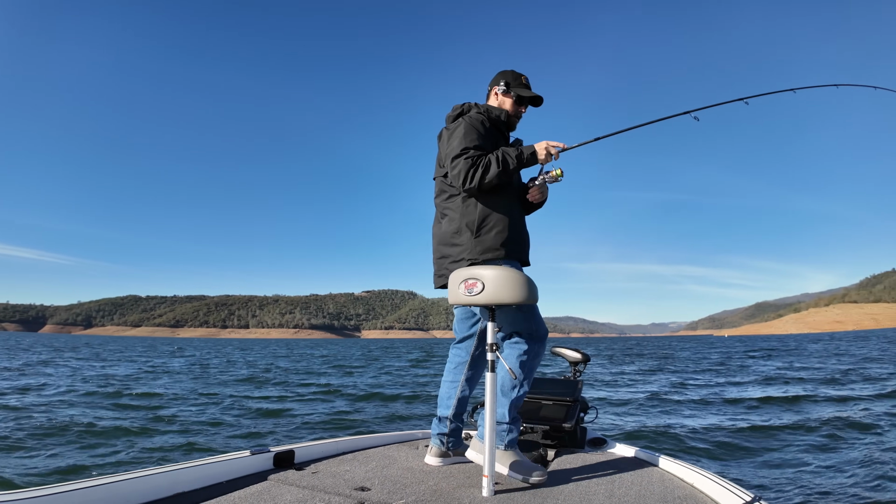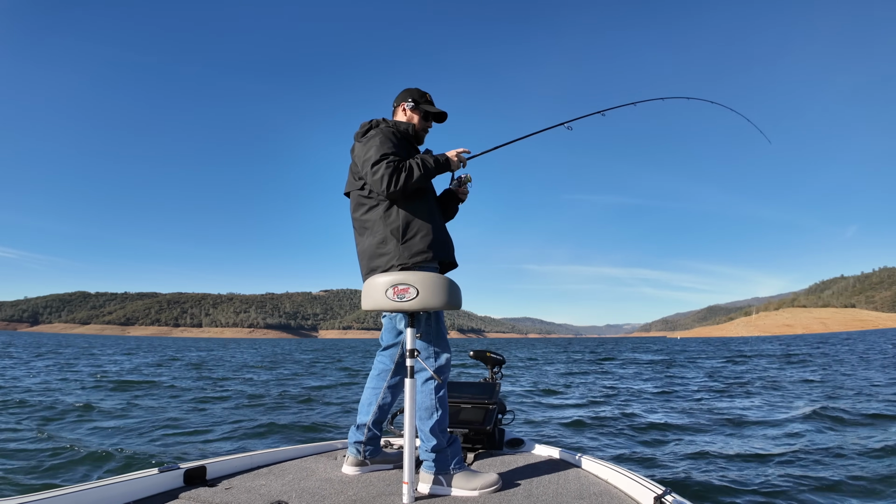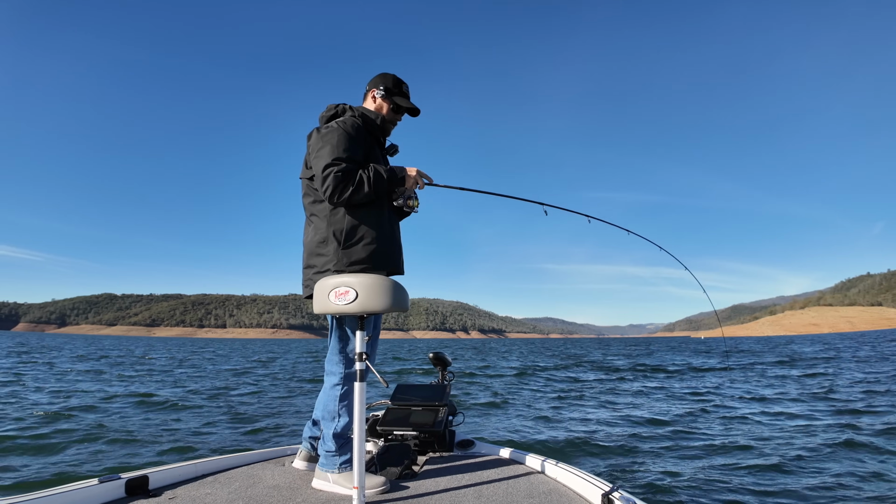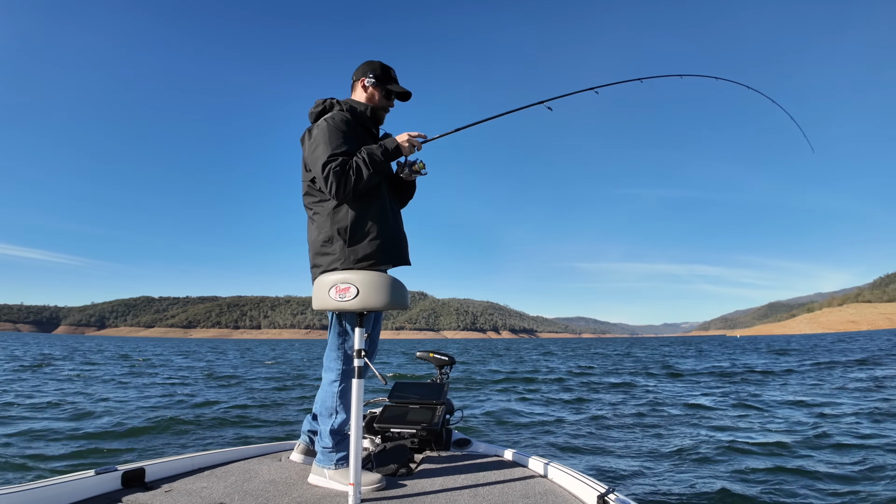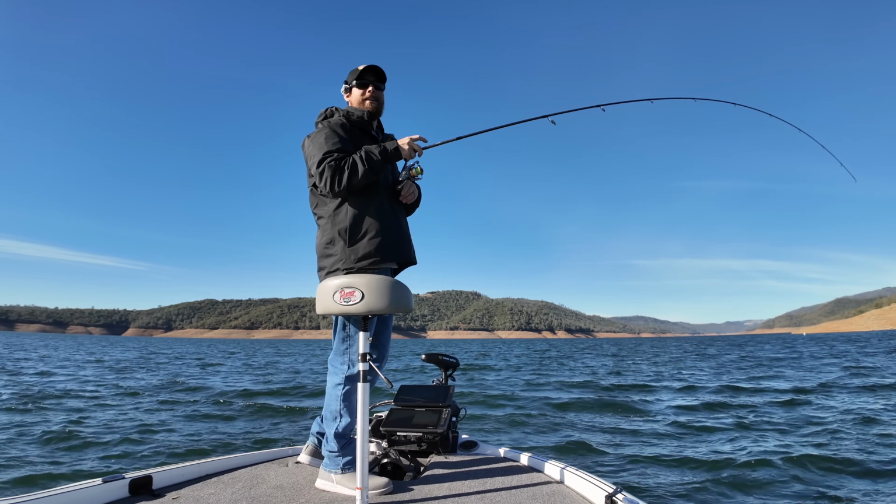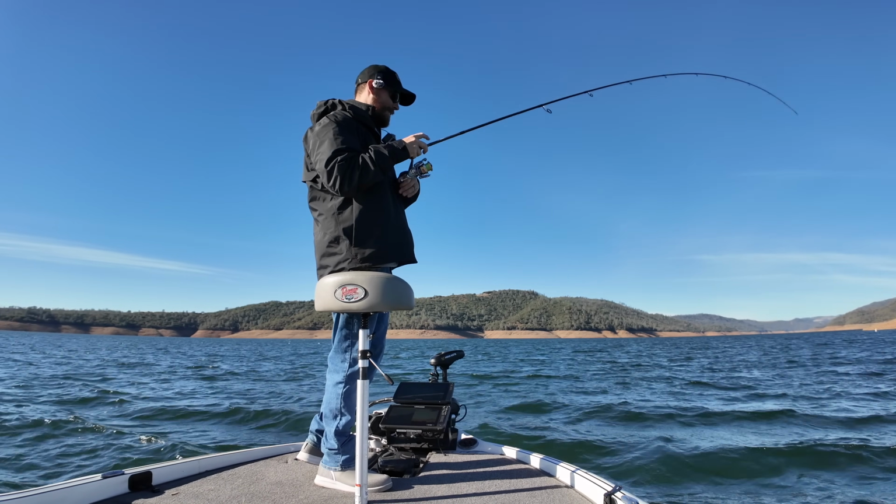There we go. Jesus, spot lock is crazy. Almost threw me out the boat. Come on, any bigger? I might be playing them a little bit. Come on, you gotta enjoy yourself while you're out here. All of a sudden, you got a little size at the end.